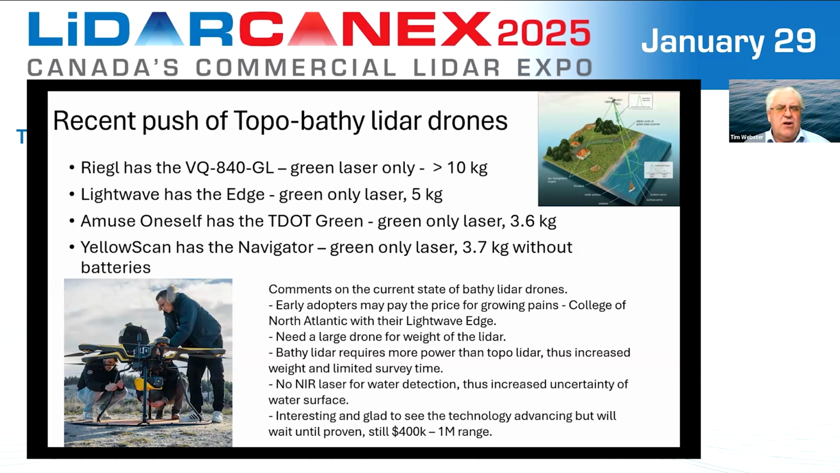It's about 5 kilograms, green-only laser as well. There's a new one on the market called TDT-Dot green from Amuse Oneself, and it's a little lighter, 3.6 kilograms. Yellow Scan has recently announced the Navigator, and it's green only as well, 3.7 without battery.